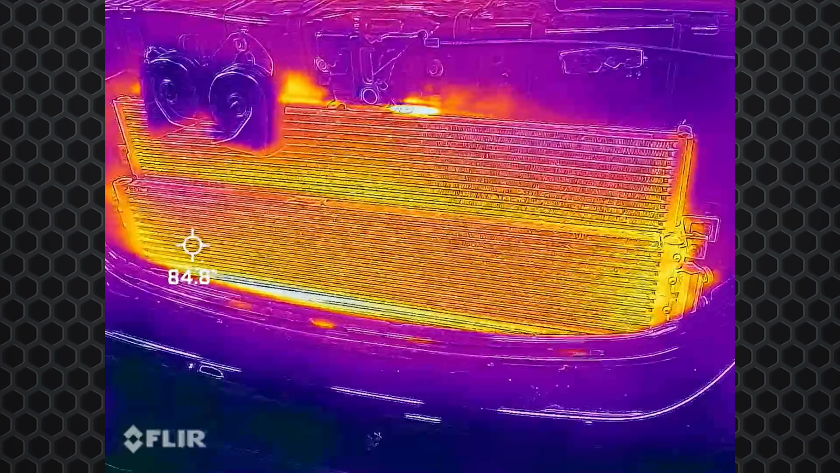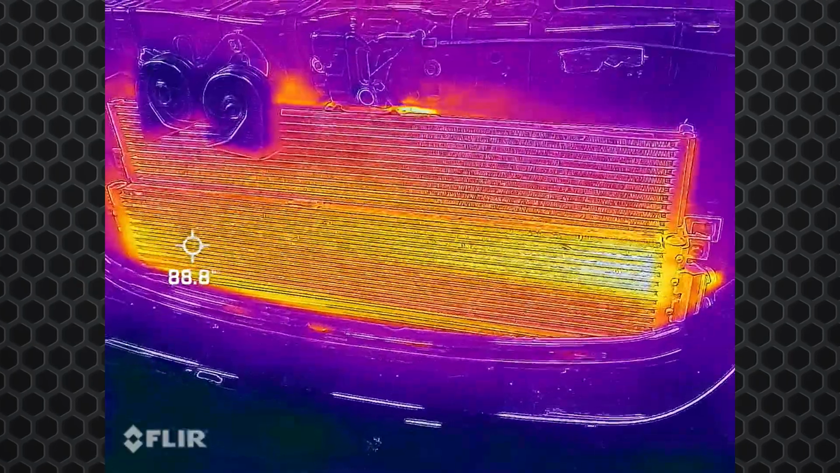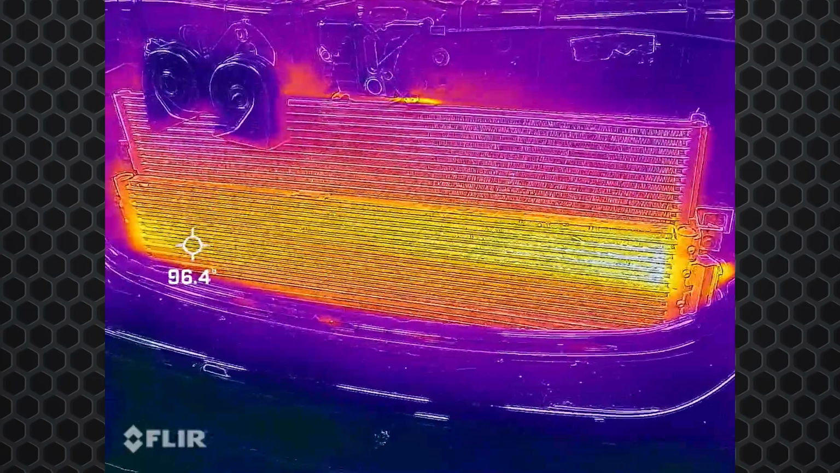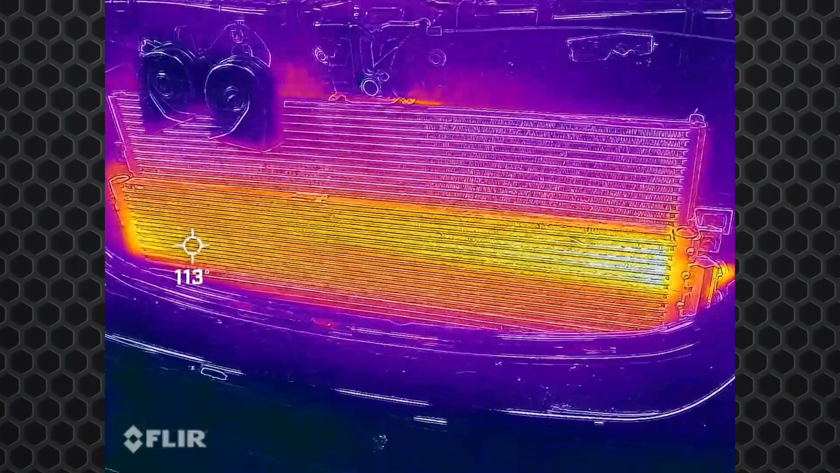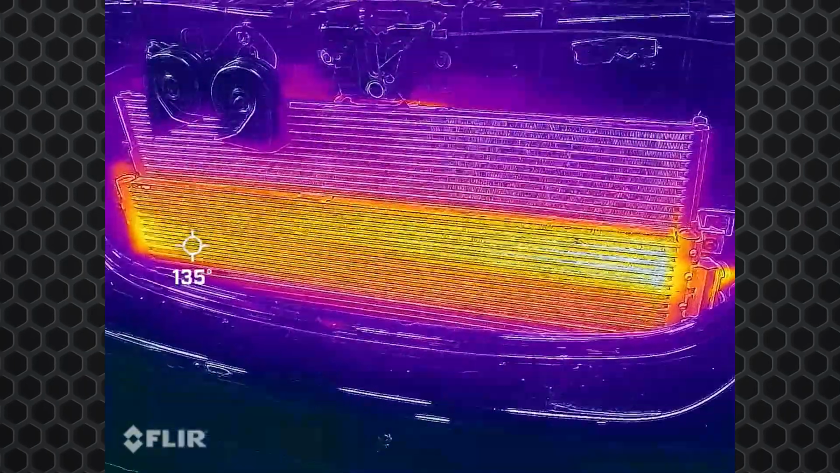But we're going to start the car up, and I'm going to power brake it. And what I want you to watch, well, here, I'll just go ahead and start playing it. There we go. We're starting to play. Right there, you can start to see the right side here heat up. And that's actually the top of the right side. The bottom of the left side is heating up. So this particular cooler flows across the top half, driver's side to passenger side, and then comes back to the driver's side on the bottom half.